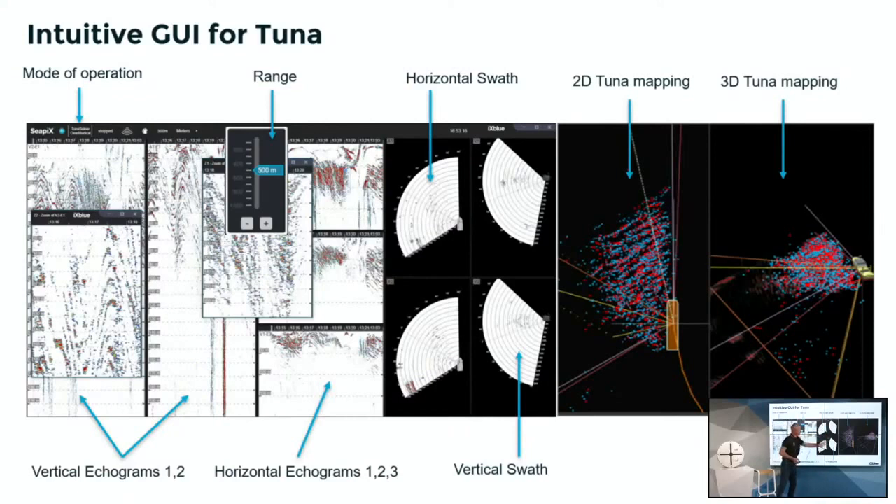From that information, from sonar sources, you can draw echograms from the vertical and horizontal beams. You can adjust the range. So for tuna fishing, we always set up at 500 meters. And in addition, we can propose high resolution, up to 8,000 point resolution echogram zoom.